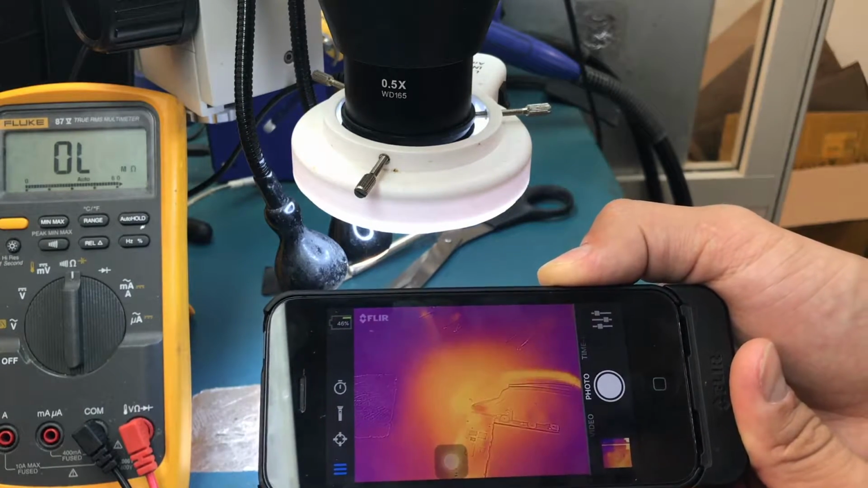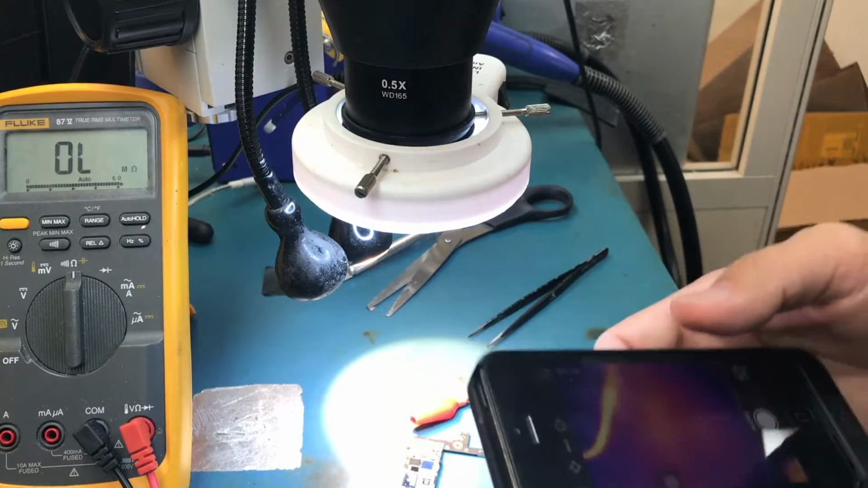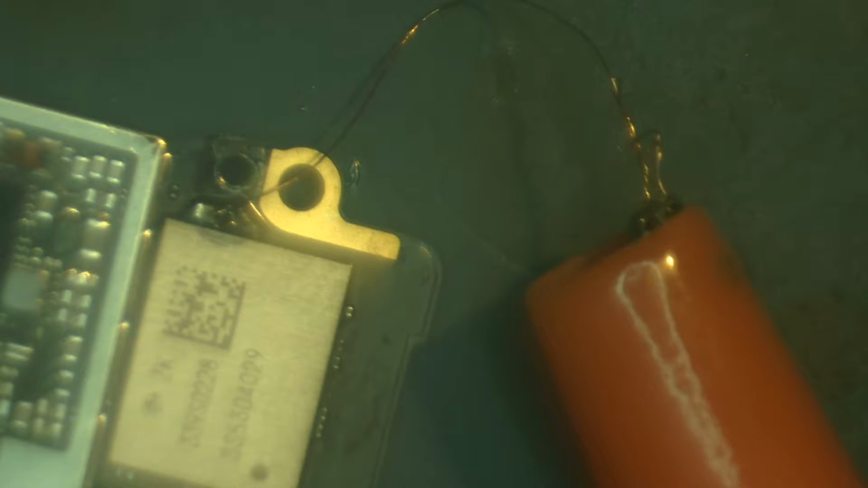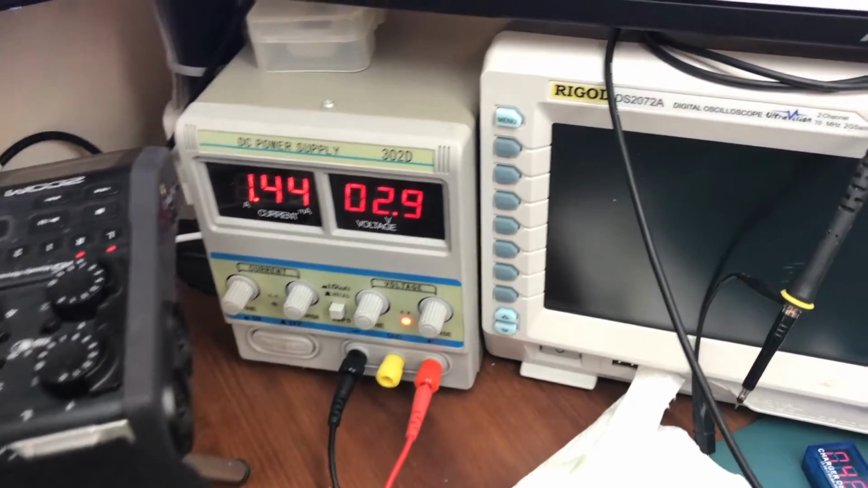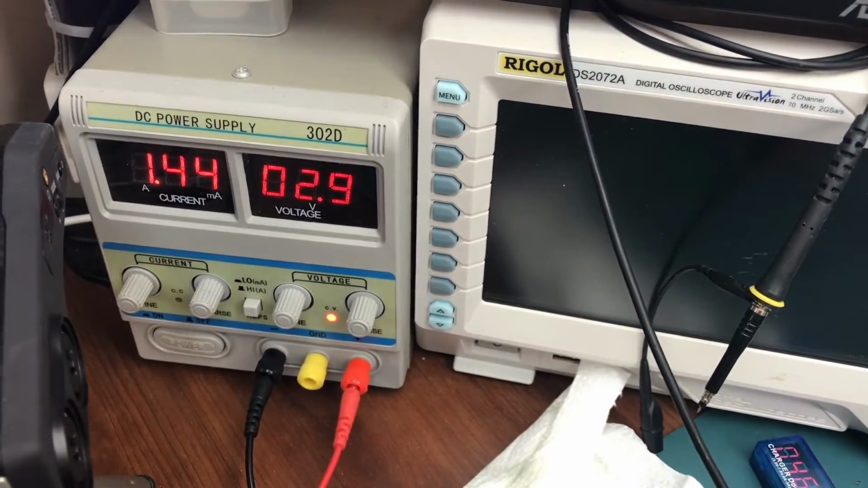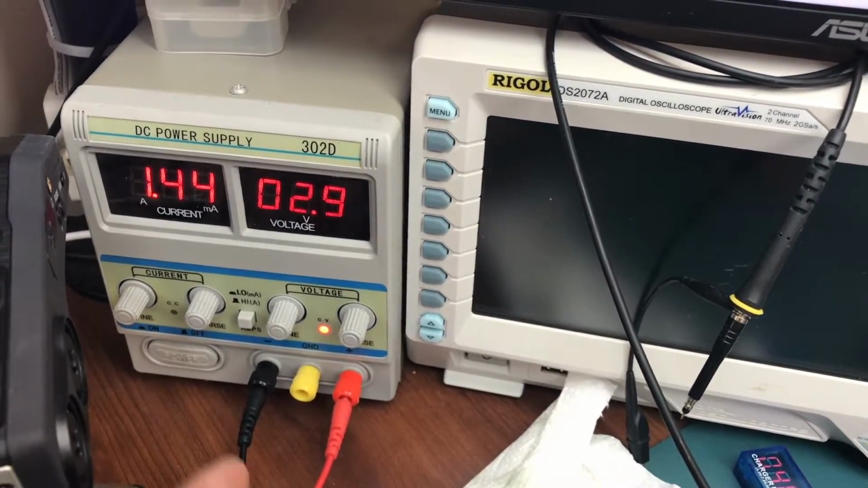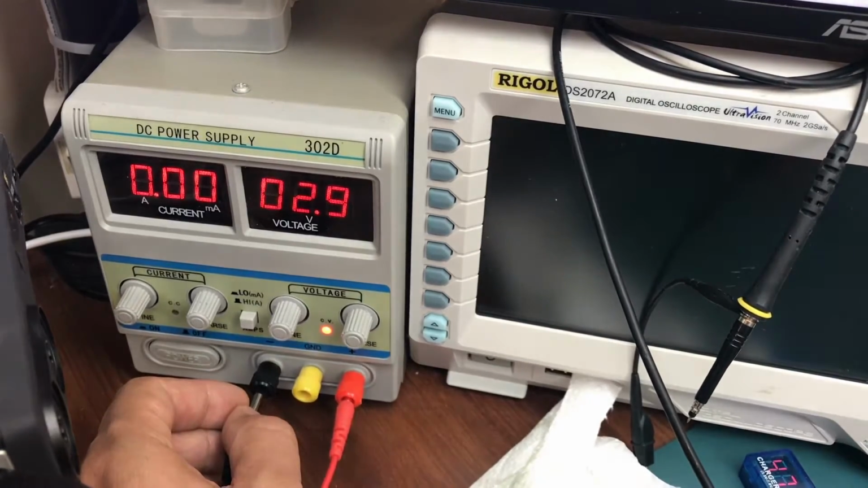Okay, so we get the power, and let me adjust this camera a little bit. Actually, let me show you the power supply. So you see that's what it shows on the current side, 1.44, voltage 2.9, and so you see, plug the lead.